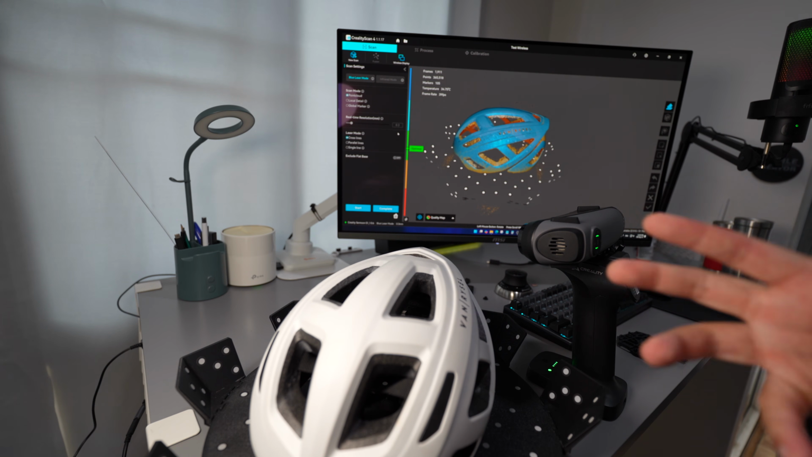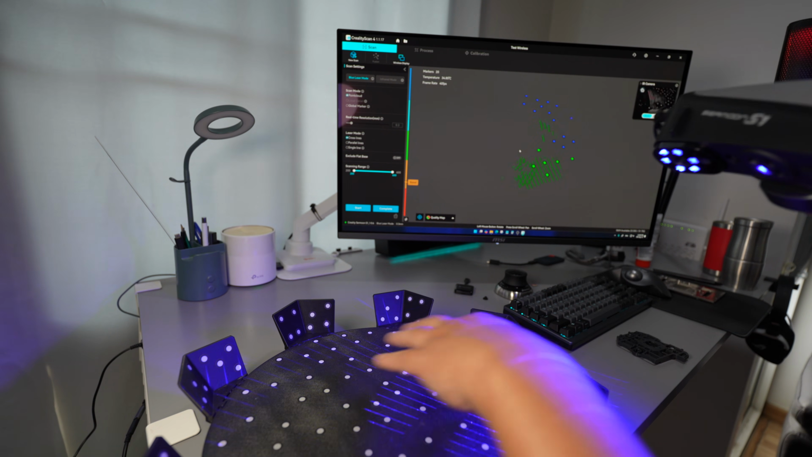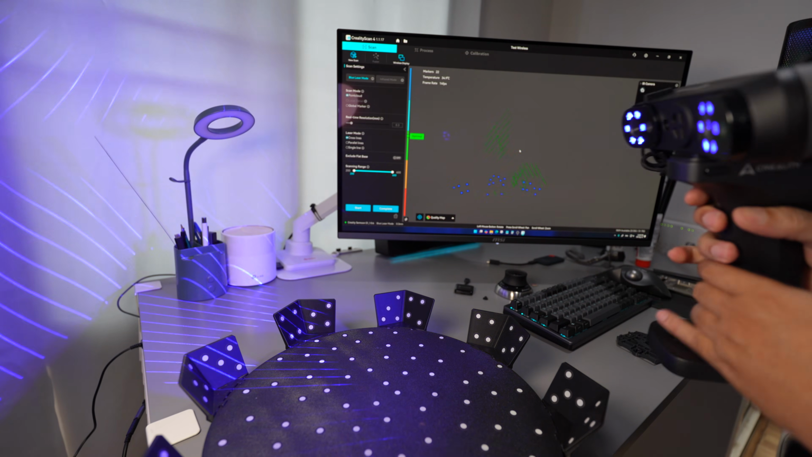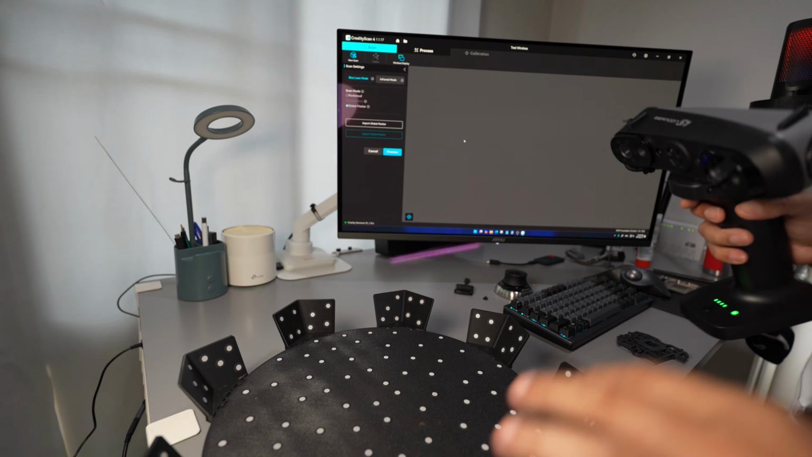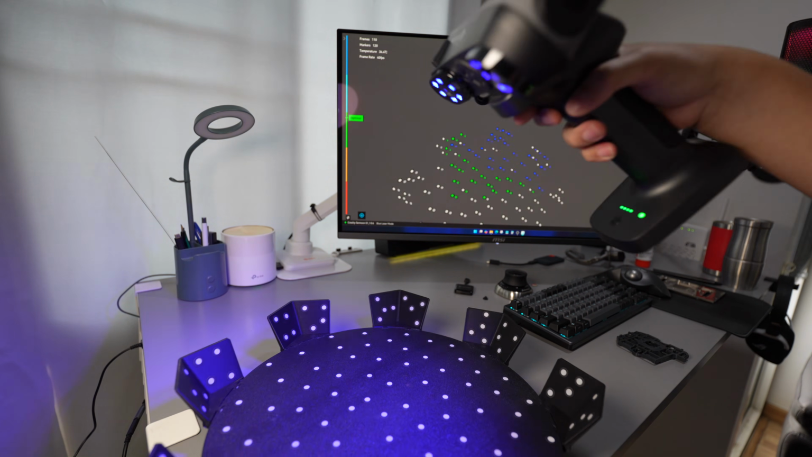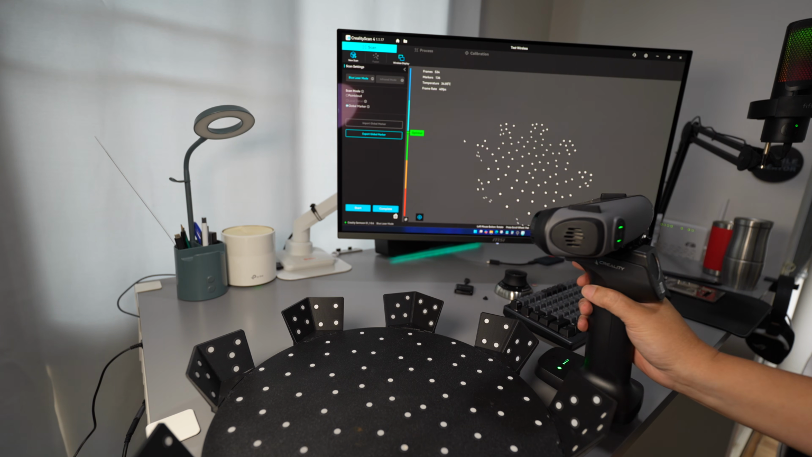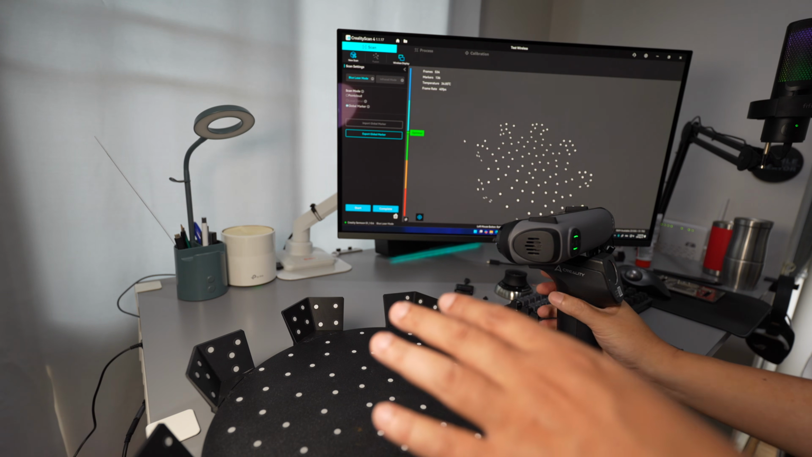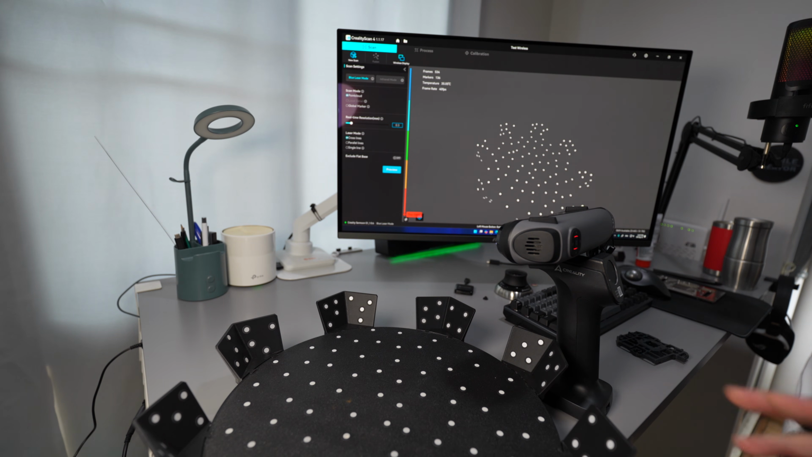And if you want a smoother scan, you can remove the object and scan the markers on the turntable first. This is called global marker. When you go into this tab and choose the global marker, you can scan the markers on this turntable, and then you can save it into a file using the export global markers function. It will track even smoother.